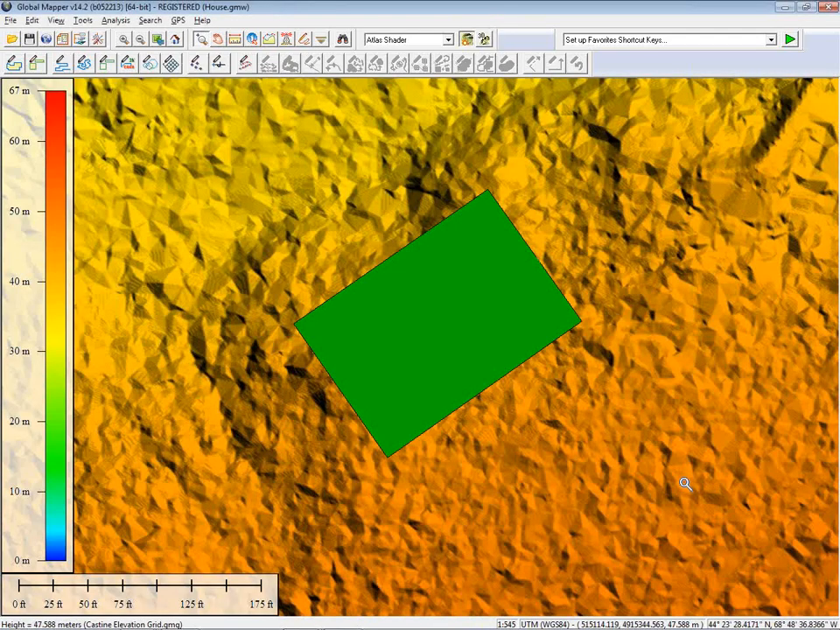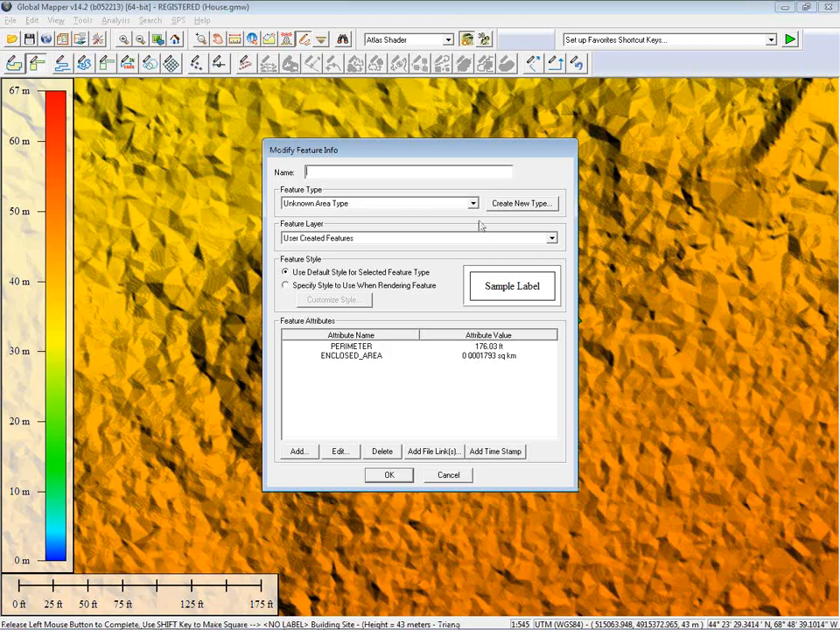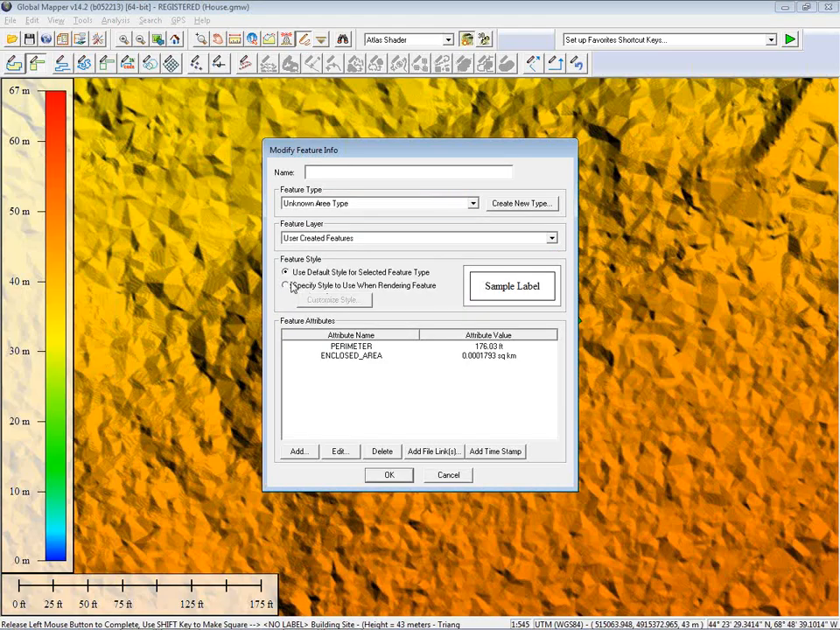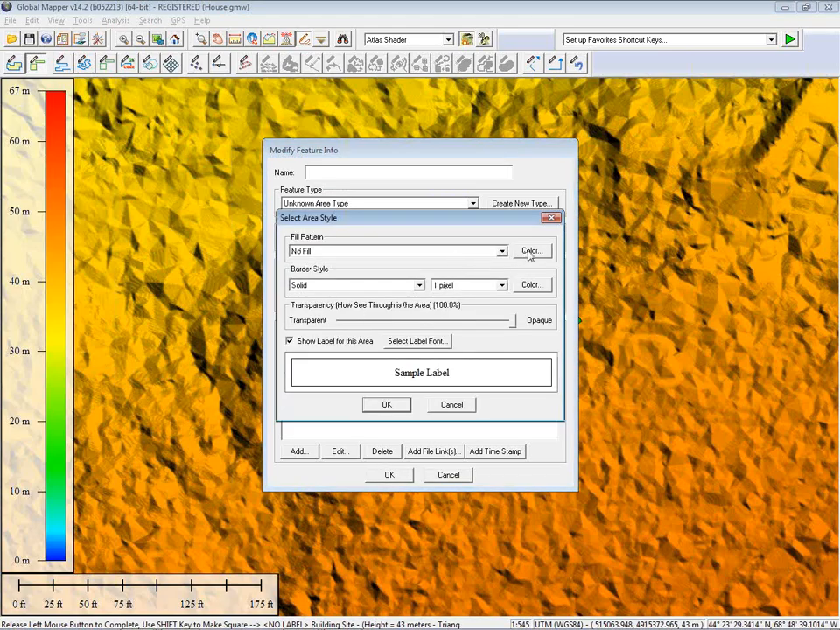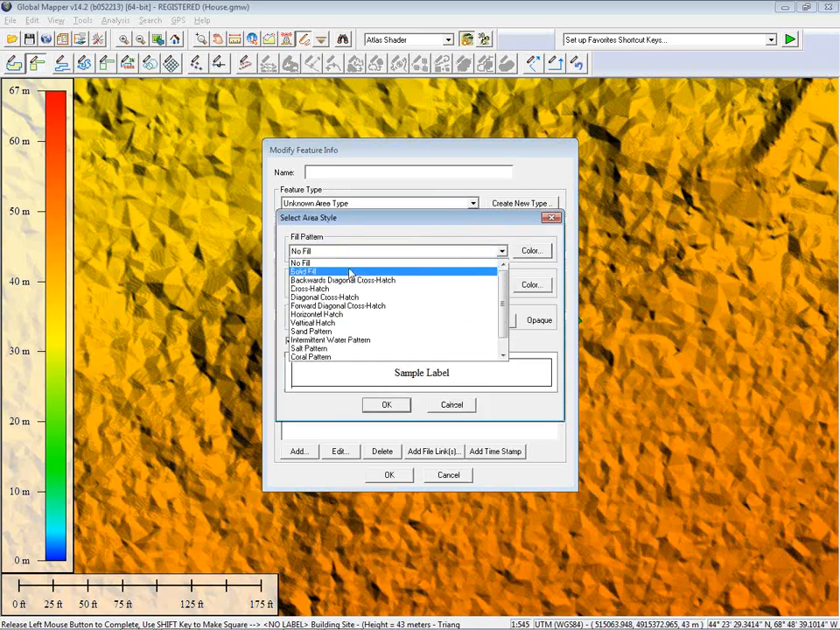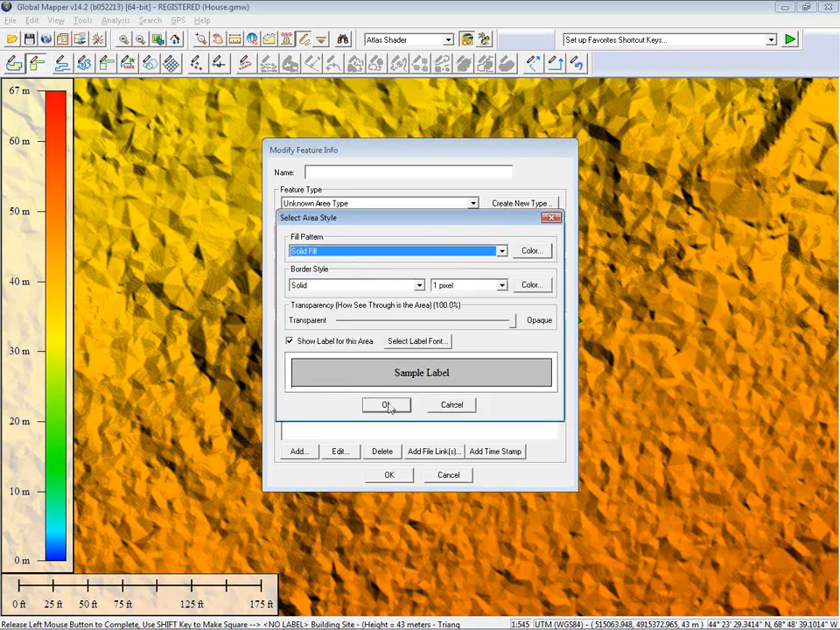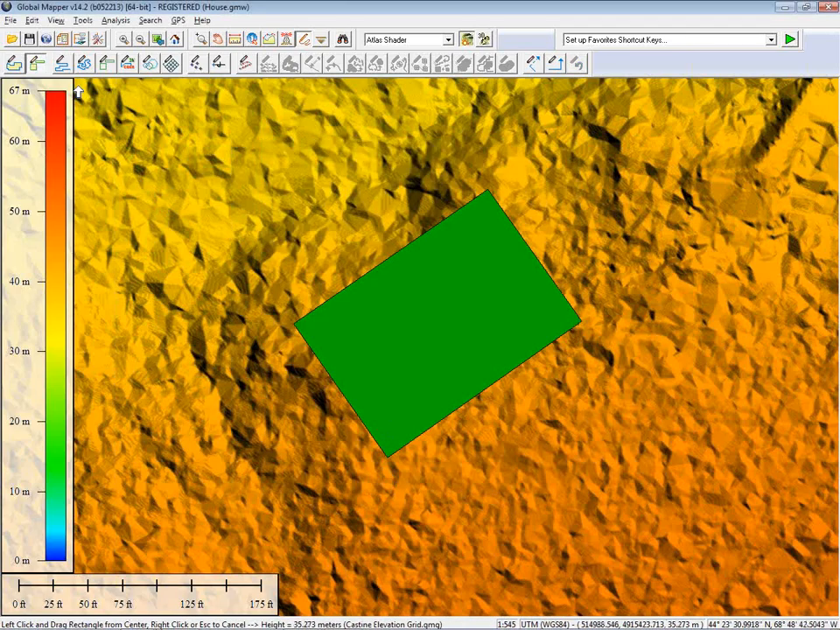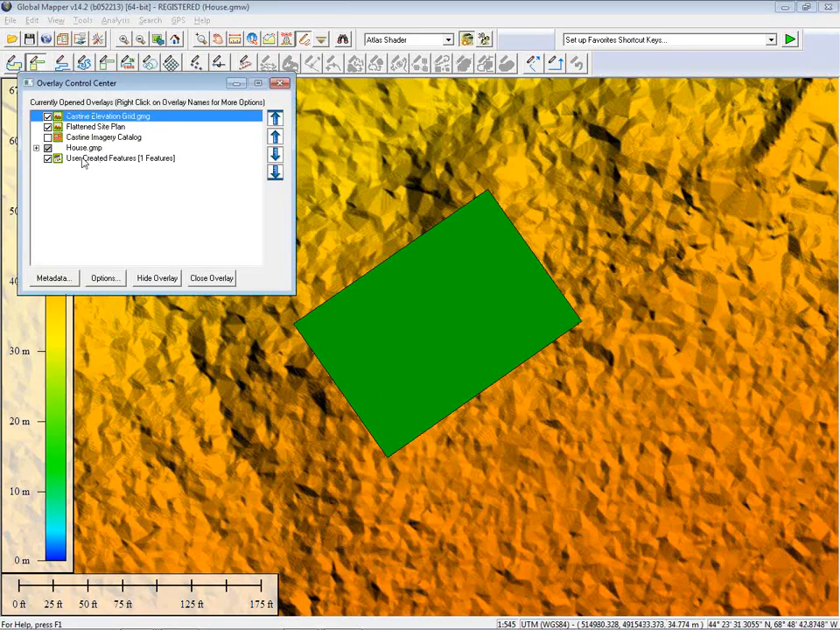Again, I've simulated perhaps a building site. I'm going to generate a very simple rectangular feature here. I'm going to give it distinct visual characteristics. I'm going to override the default and customize the style based on my specific requirements. We'll make it a gray feature, so it's easy to distinguish. We'll make sure it's a solid fill color. So all I've done here is create a rectangular feature. I have to make sure my layering is appropriate.